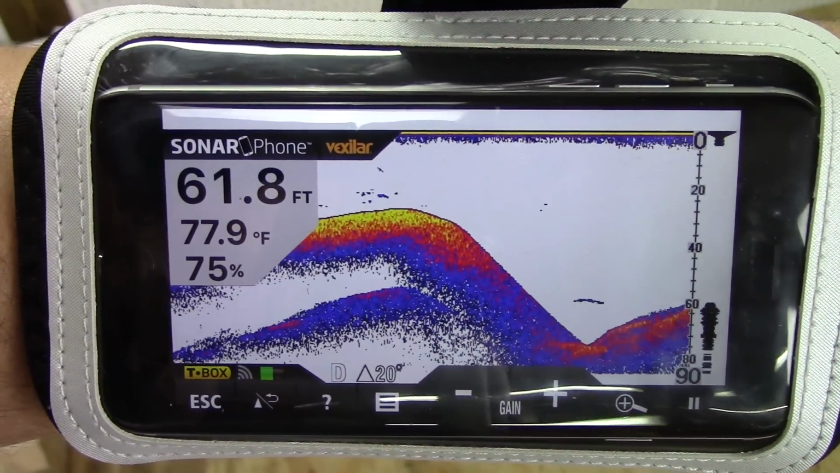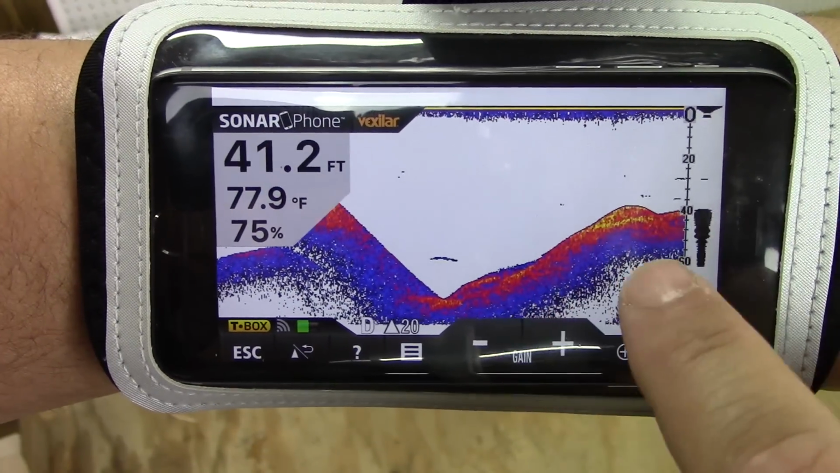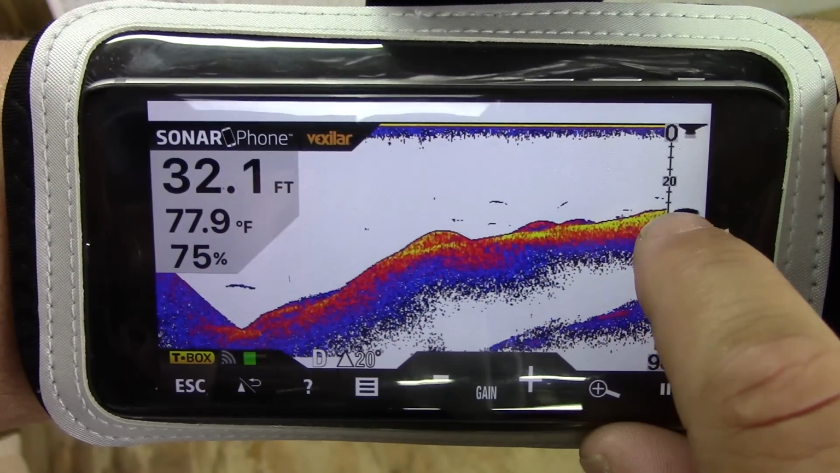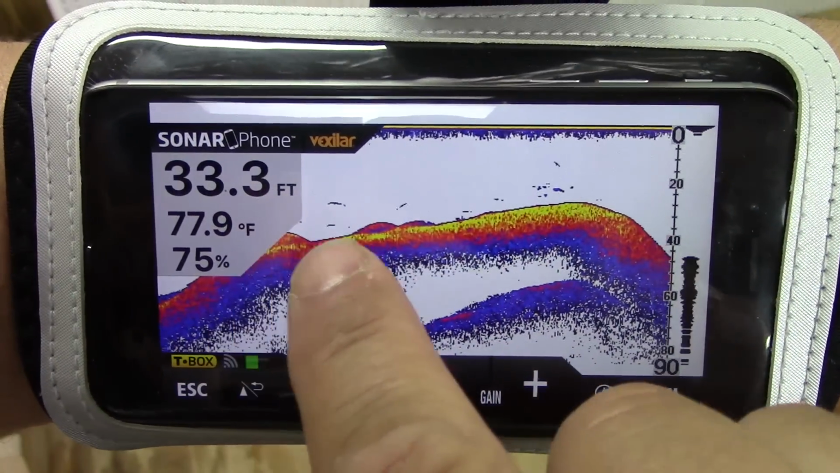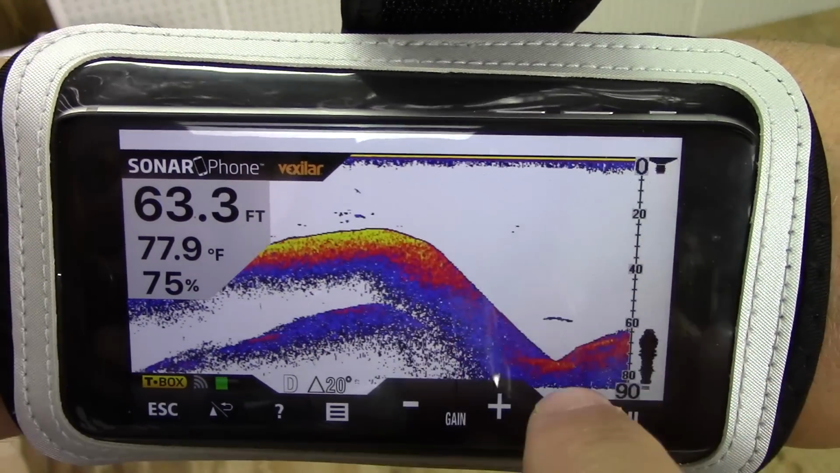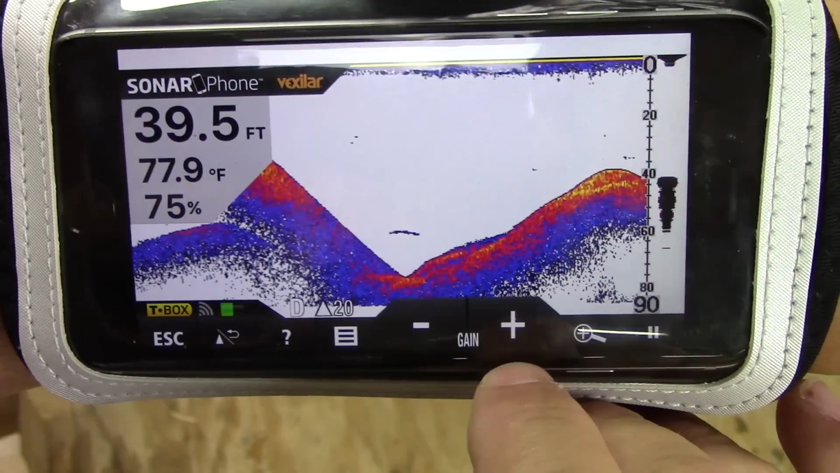All right, so I have it in demo mode right now. And what you can see, like I said, is it looks exactly like a regular fish finder. You can see that this is a little bit harder bottom right here, really hard bottom. That's soft bottom over there, so you can tell where the silt is. You get a drop off, a few little bait fish up in here, a larger fish right here. You can really see it, and it's got really simple controls.